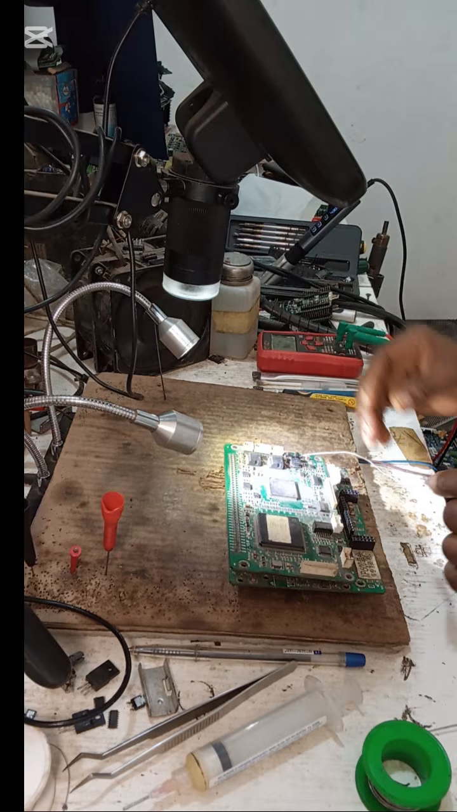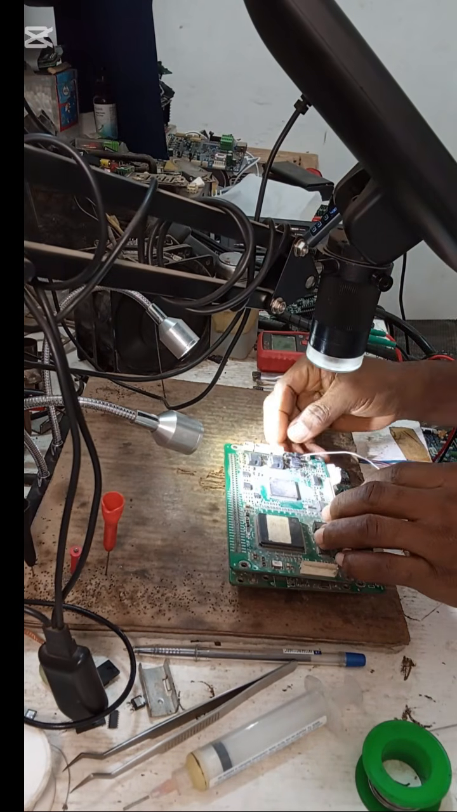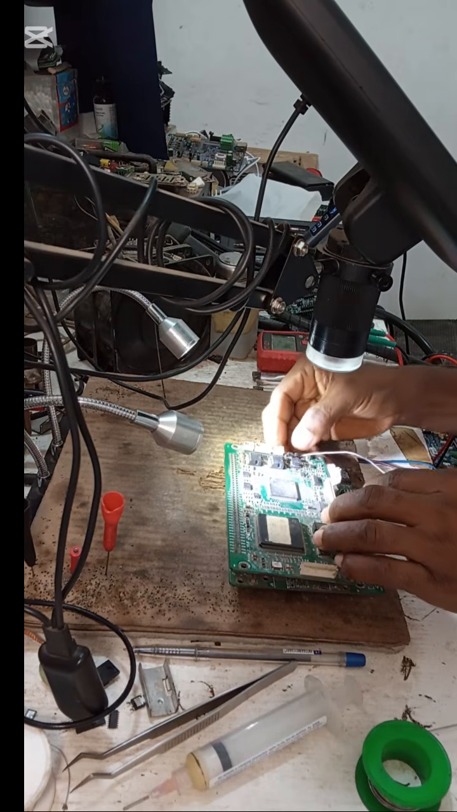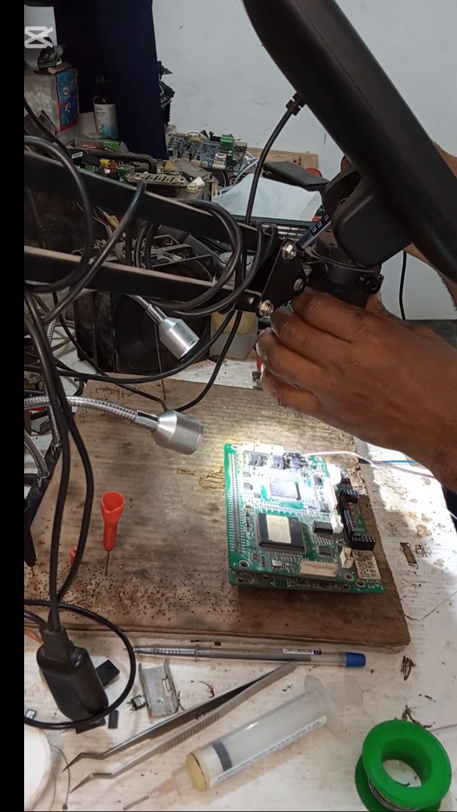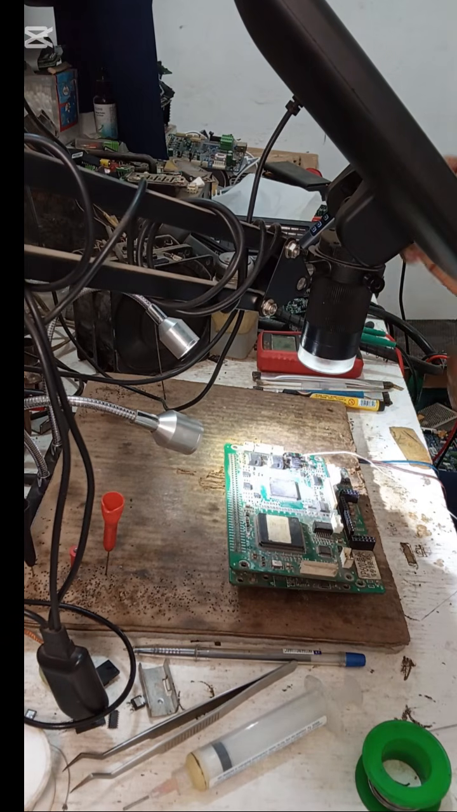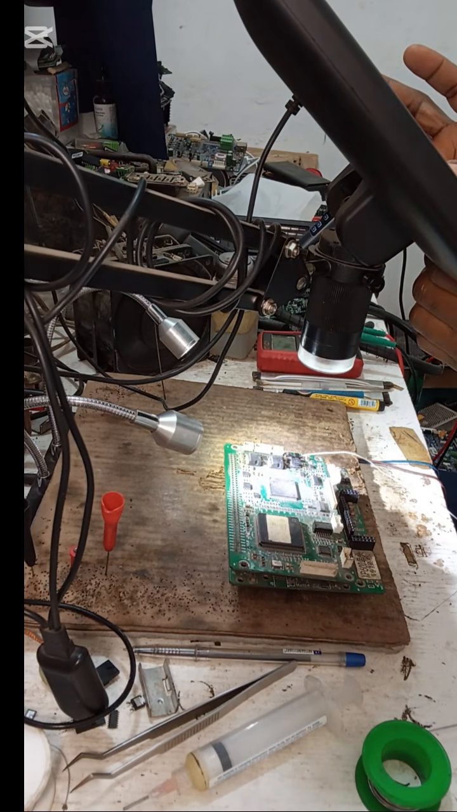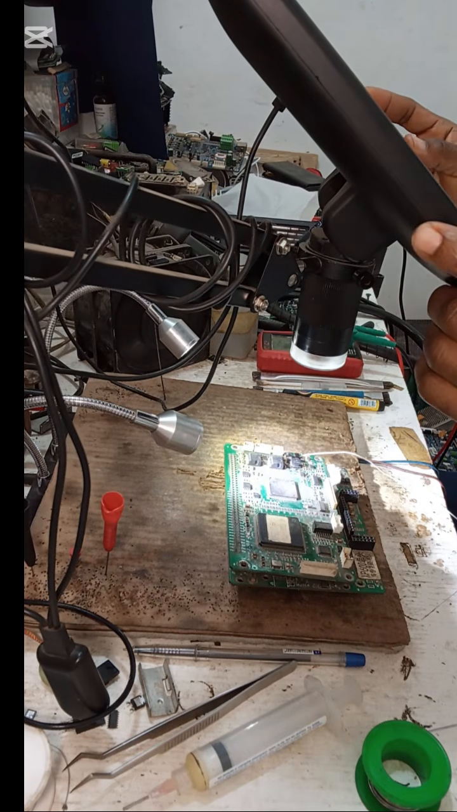So let's change the diode. Let's see it under the microscope. So we are under the microscope now.